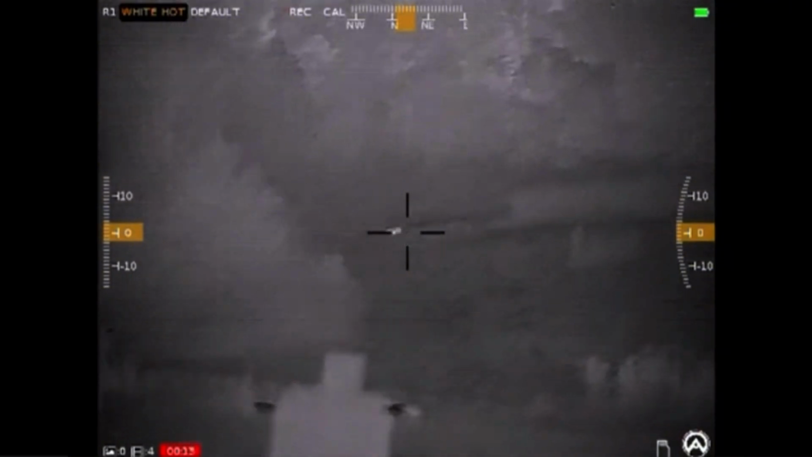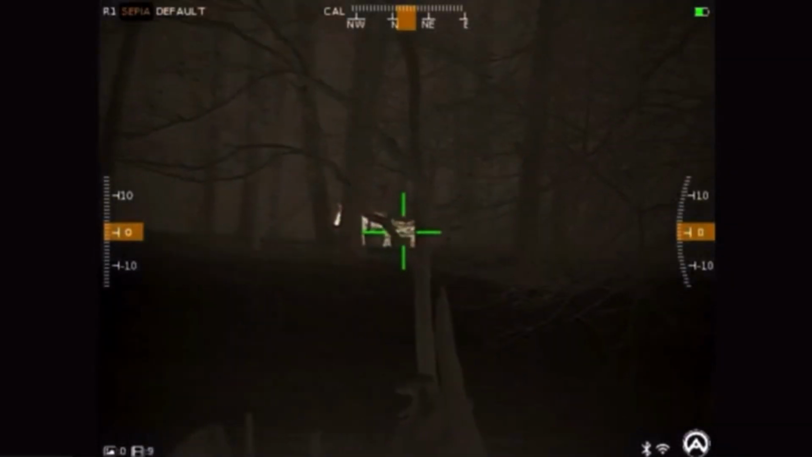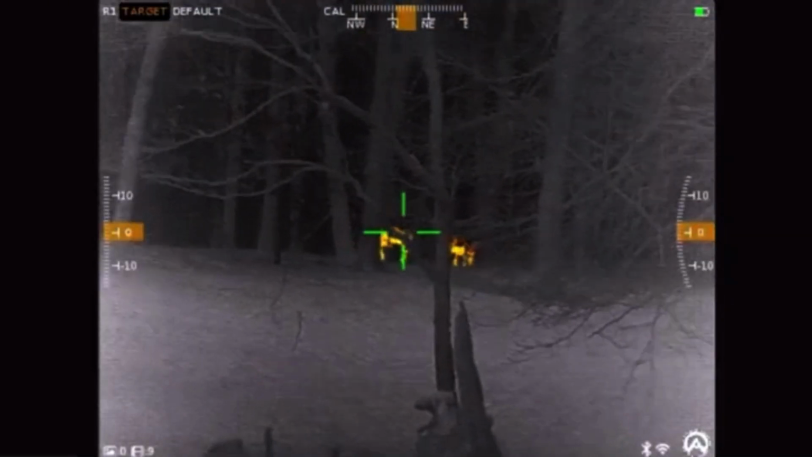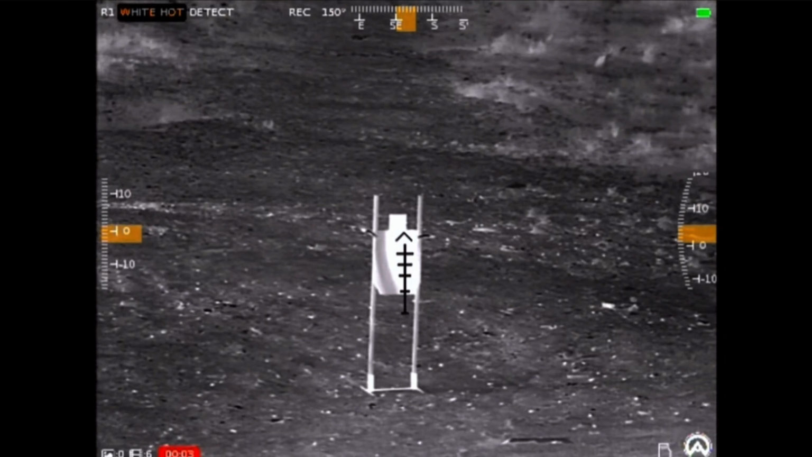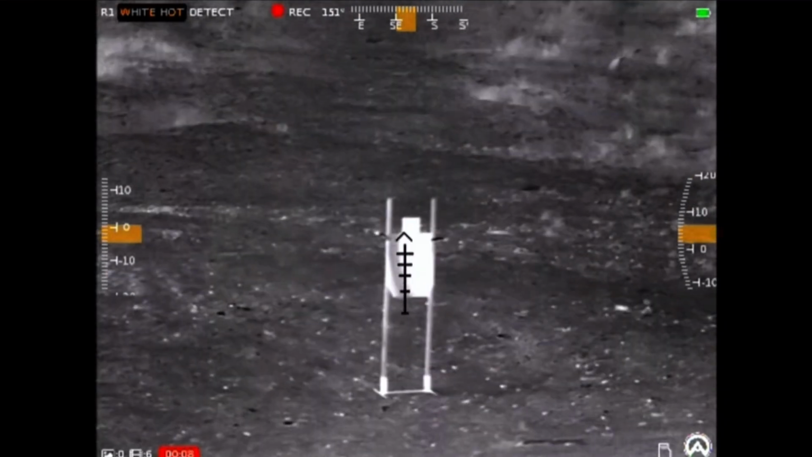So if you're in a brushy area and you have a hog running around, it'll give you that bright orange spot and indicate where that hog is a lot faster than just having it in a standard mode like white hot or black hot, because sometimes it's hard to discern between the contrasts of the different scales of the gray scale, especially depending on the environment.